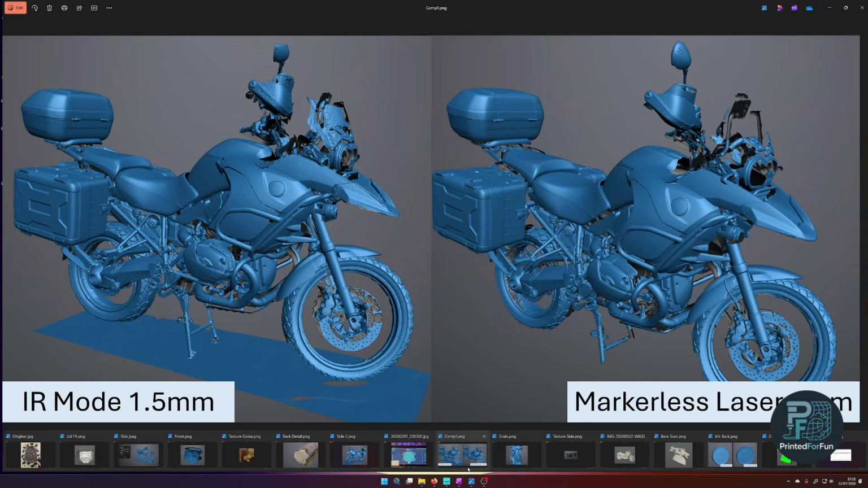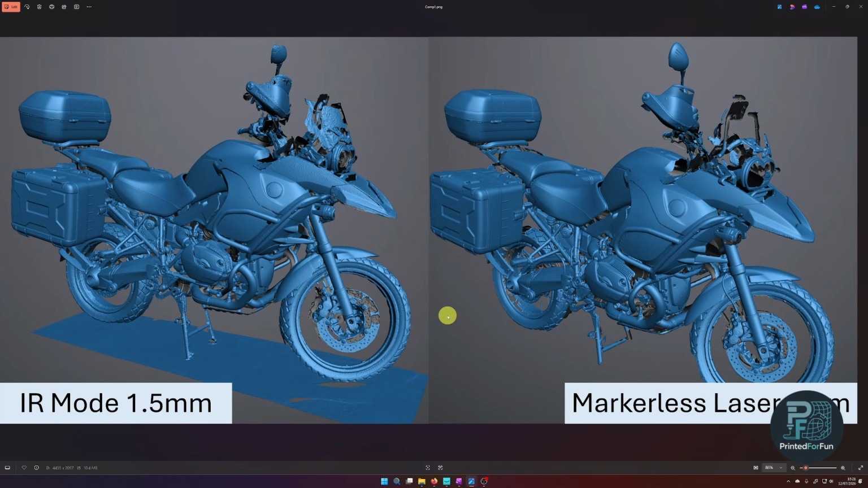Now to the final topic, it's motorcycles. And this is quite a challenging scan subject, I will say. Not the most challenging for tracking, but there's simply a lot going on. For this motorcycle, it was mainly a testing subject for myself, where I tried out the Rigil with different modes. On the left, you see infrared scanning mode with 1.5 millimeters of resolution. And on the lower right, you see markerless laser scanning mode. Both times scanned in standalone mode.